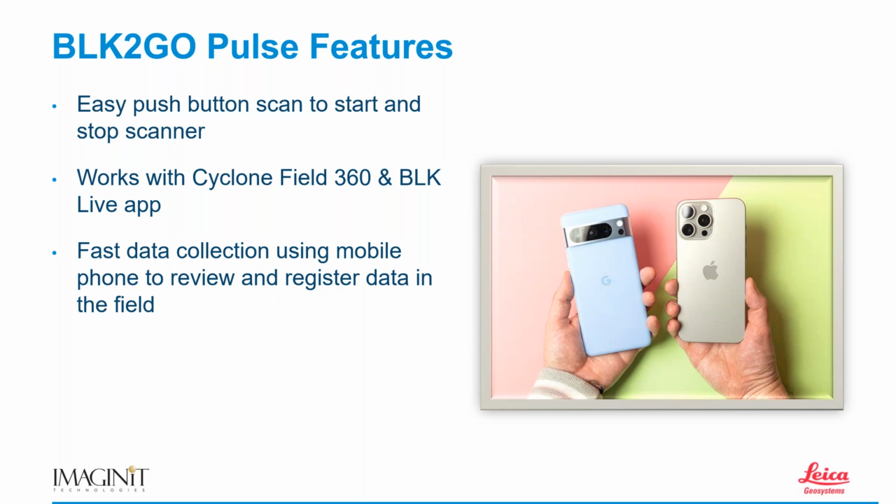Okay, we're not here to talk about which one's better, Google and Android or iOS. That's entirely up to you.